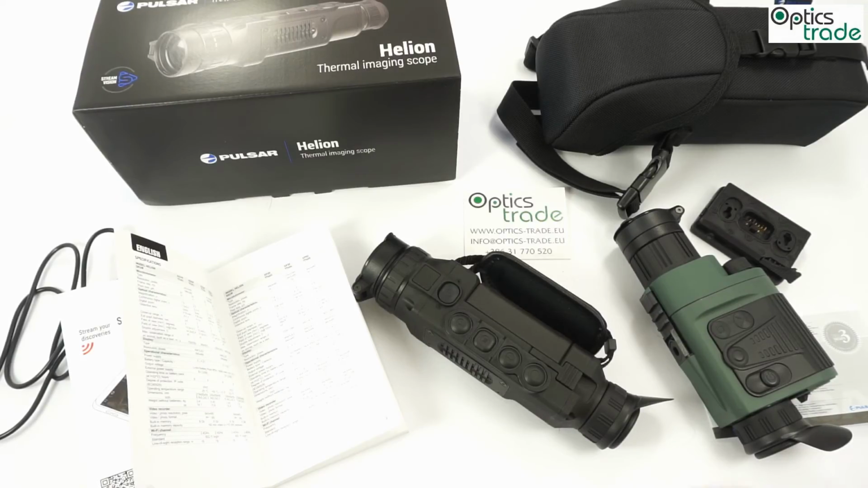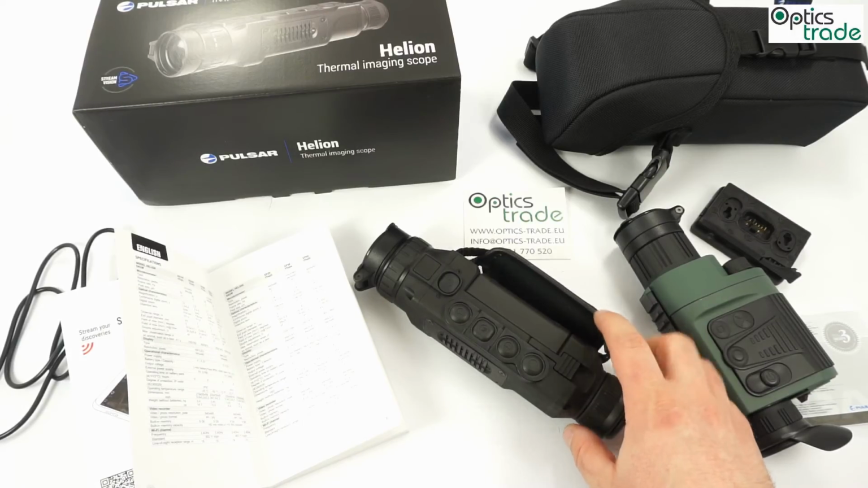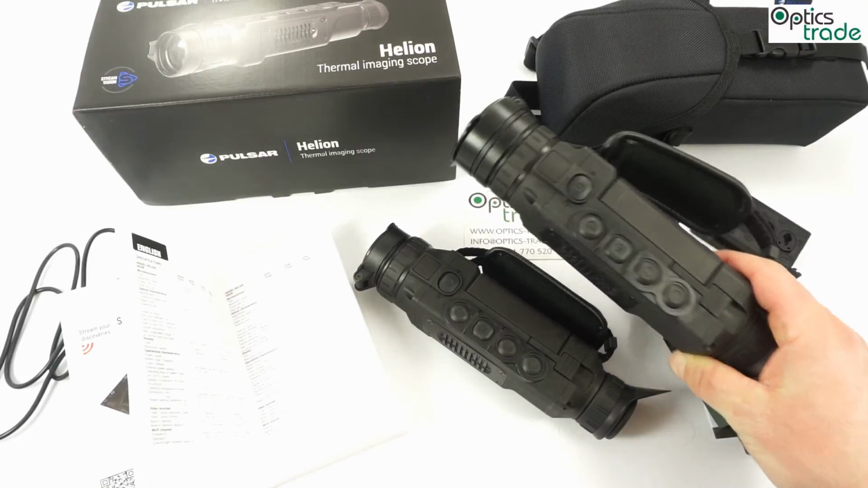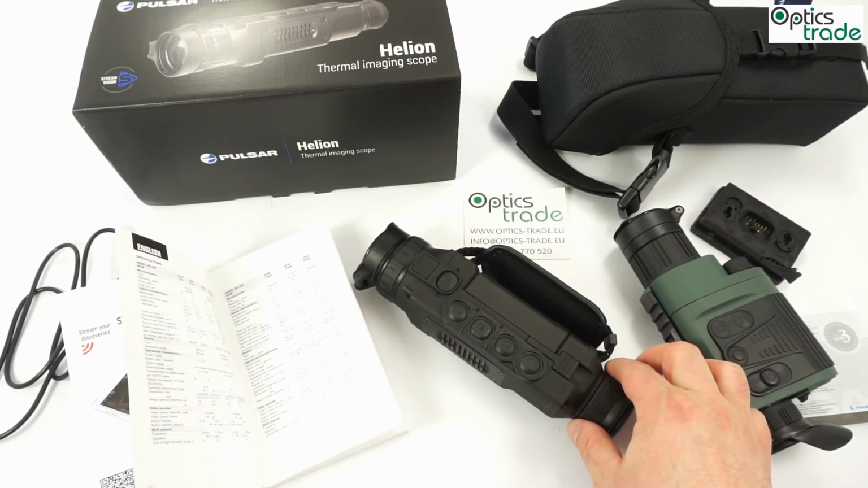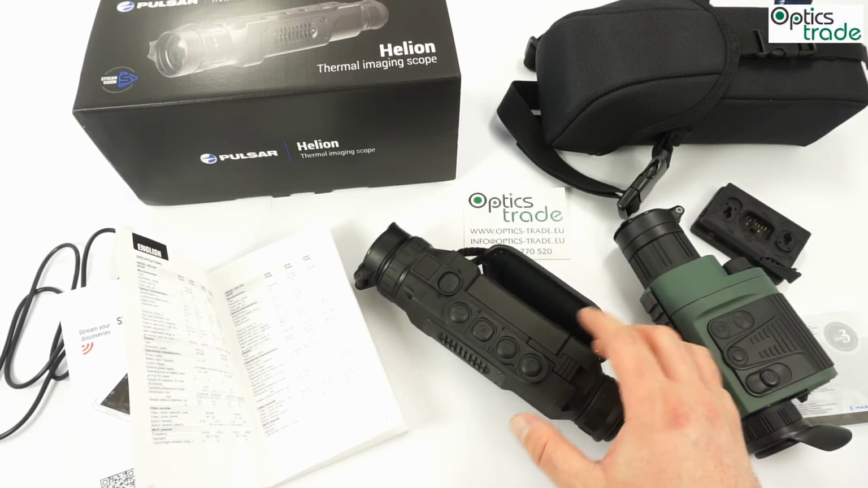If I make a short summary, I think that this device will not be sold in such huge quantities like the XQ50, the 50mm model. This one is practically the same, but it only has a little bit bigger lens. But I think that this is more due to the reason that people like big numbers, not to the actual functionality. I like the magnification range of this device more, and wider field of view doesn't hurt, because let's be honest, 1350 meters of detection range is more than enough for anyone.